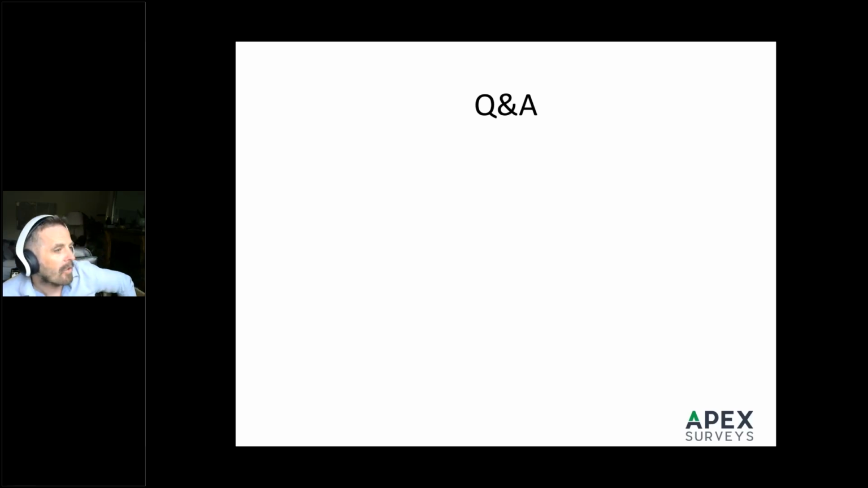Anne has asked, typically, how long would it take from survey to process the data? It'd depend on the size of the project, whether it was just a small house or a larger site. But as a rule of thumb, I'd say approximately half the time that you're in the field, you should set aside for combining those scans accurately and registering them to get the point cloud.